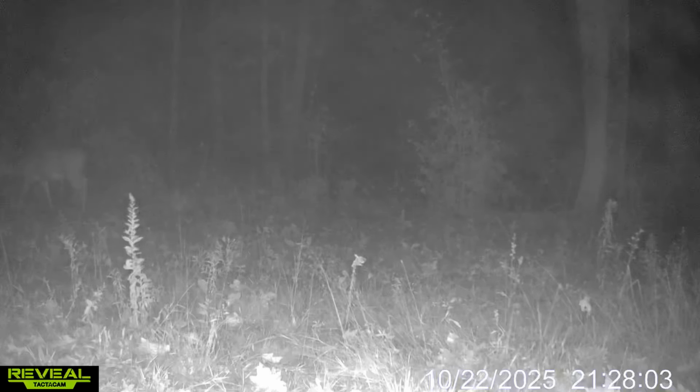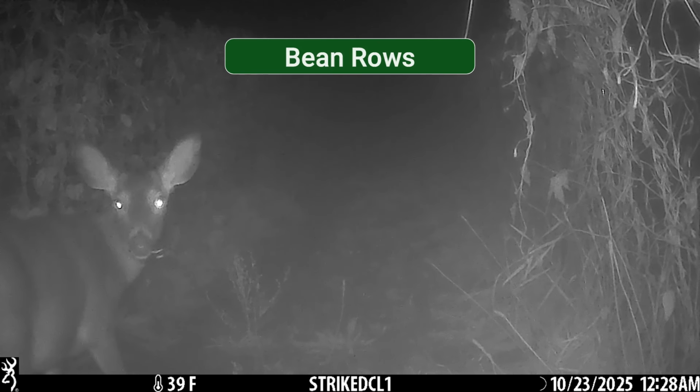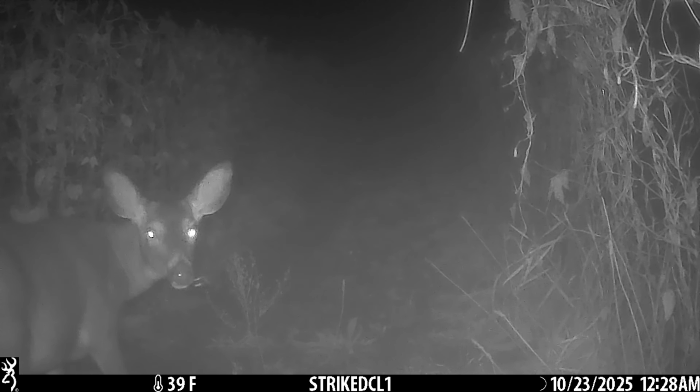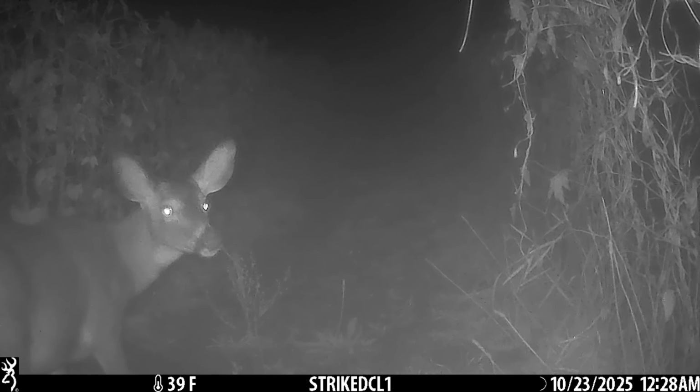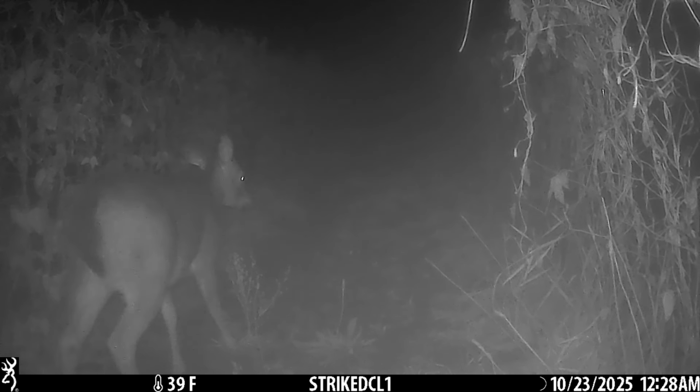I think the same doe appears in the next video, which was taken at the Bean Rows, the same place where I got all the gorgeous buck video from last week. And you'll see her as she appears. It's very, very misty. It's at 12:28 a.m. She has a bean vine sticking out of her mouth. You can barely see her because the camera lens is all moist from the mist.